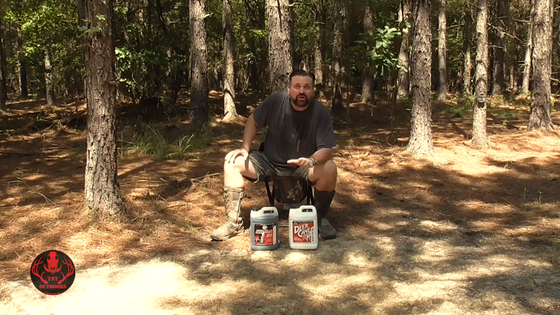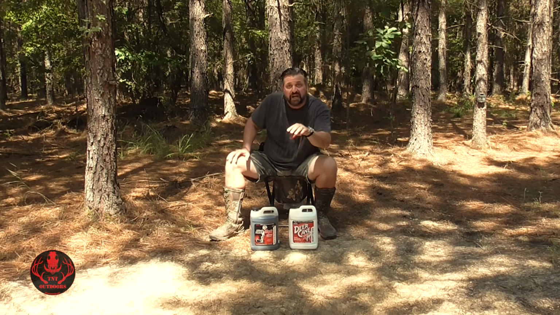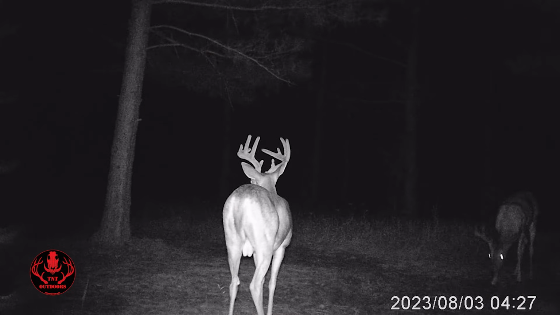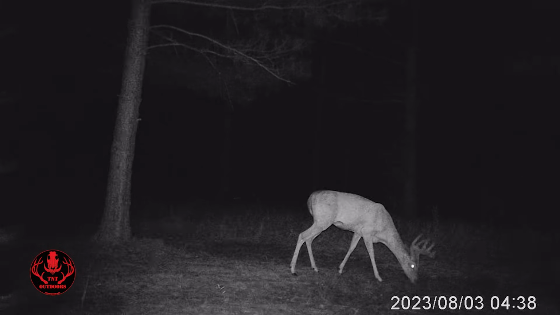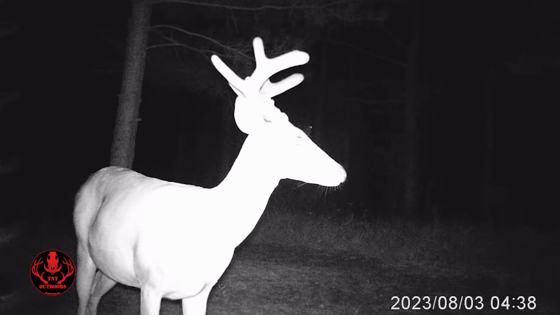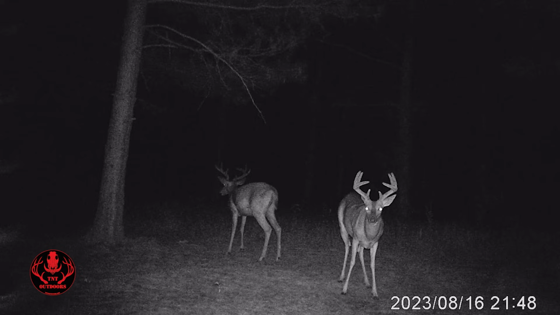And as a matter of fact, they aren't just passing through anymore. A lot of times these deer are hitting this site multiple times. And you can see these two bucks here. Man, these are nice bucks, especially for our property. I mean, these are nice bucks. And we first started seeing them in August this year at this site. And you can see a couple weeks later, they came back again and they're still coming in.